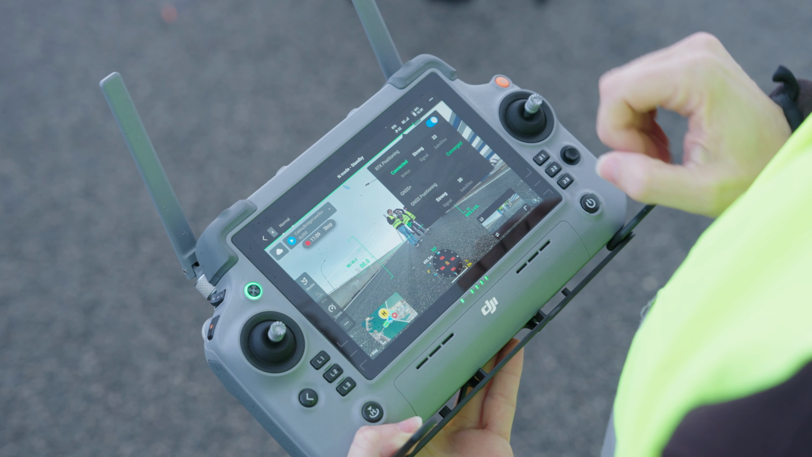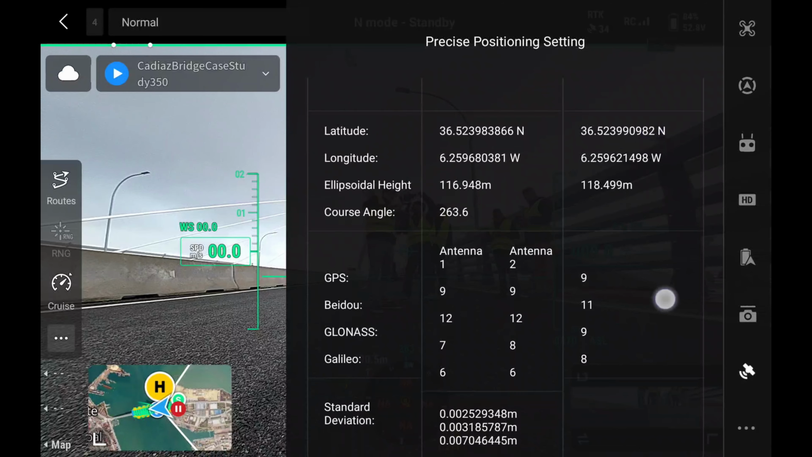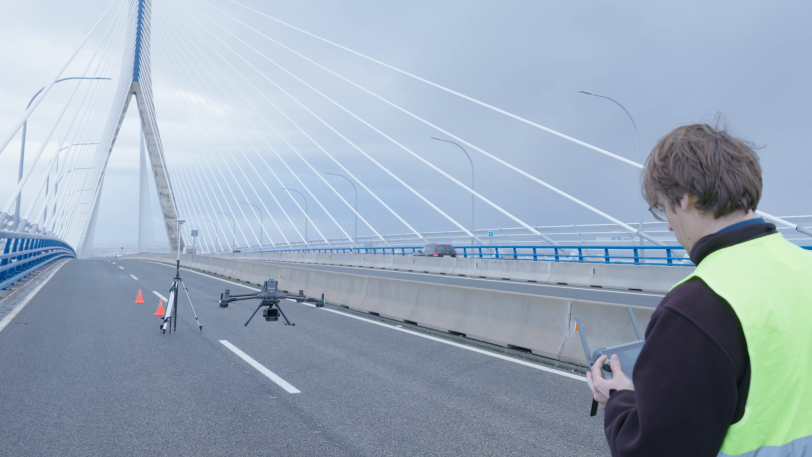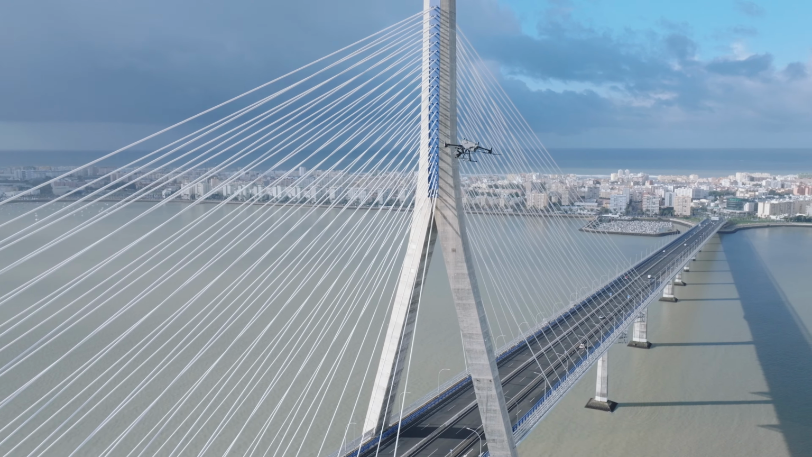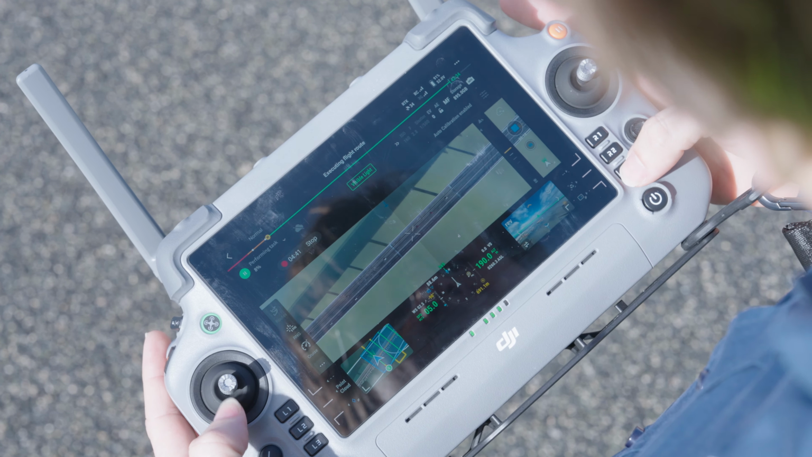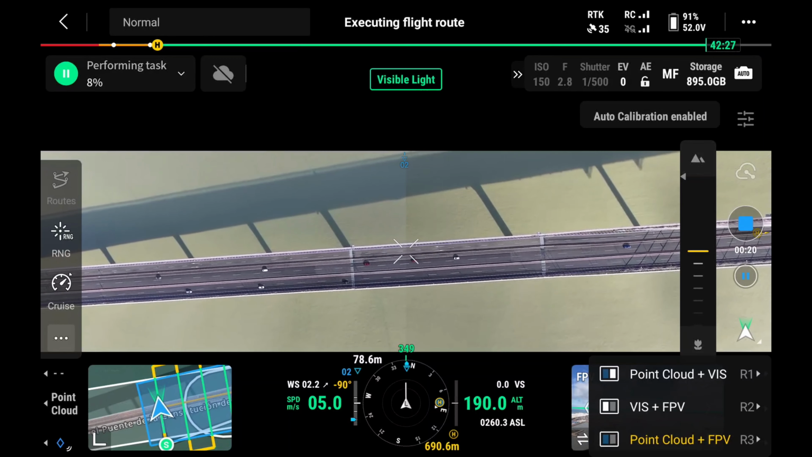Before takeoff, we check the pre-flight screen to confirm system status, RTK fix, and sensor behavior. Now it's time to fly. The Matrice 400 automatically follows the planned route while collecting lidar and RGB data at the same time. During the mission, we continuously monitor different views, including lidar and RGB, to make sure coverage is complete.